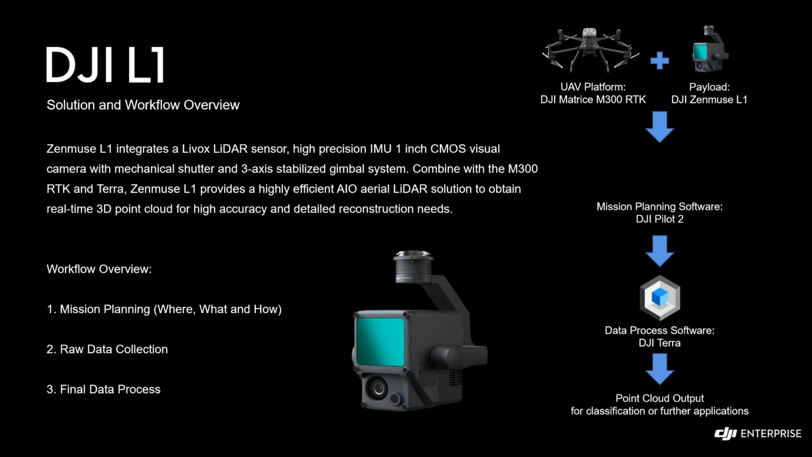For example, getting your heading alignment correct is very important for initializing your IMU or your inertial navigation system. And DJI has a bunch of fail-safes built in that allow you to do that automatically, which is very helpful.